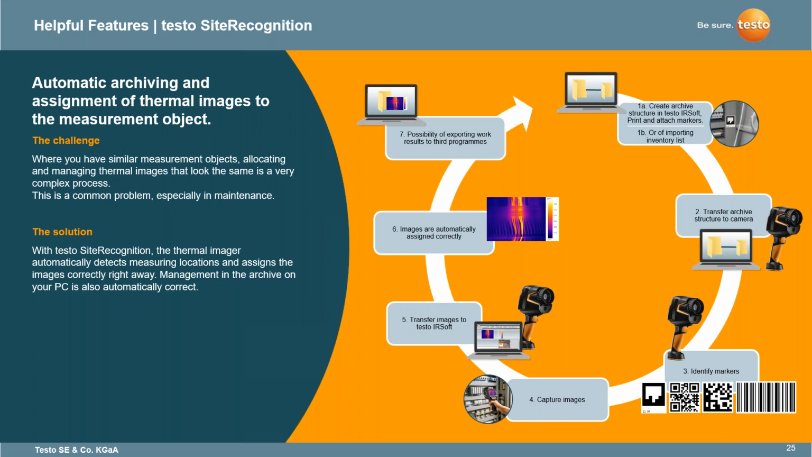You can do this with IRSoft, or you can import it if you already have an inventory list ahead of time. Once you set this, you're going to transfer that archive, which needs to originate in IRSoft, and send it down to the camera. Then it's going to give you identity markers, or QR codes, 2D data matrices, any kind of barcode. You can take those barcodes and set them to the assets you're going to be looking at.